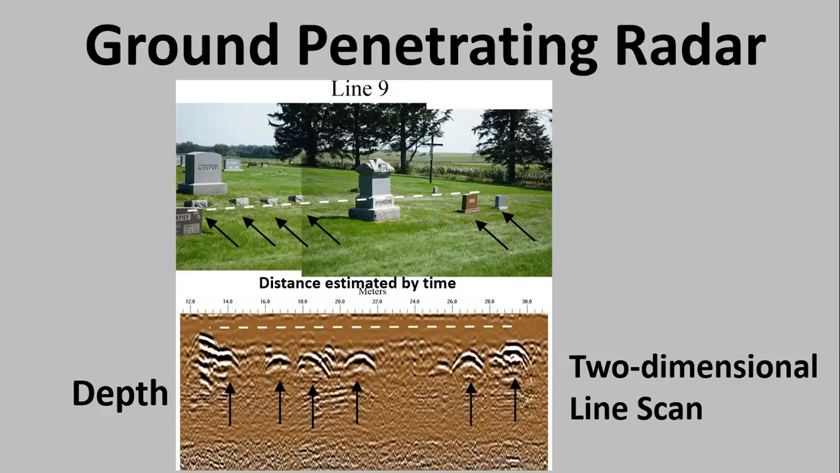So that's what you're seeing on the bottom here. And along the left-hand side, you're seeing depth, but really you need to estimate that. It's really time. It's the time it took for the radar to go down and the time for it to bounce back up.